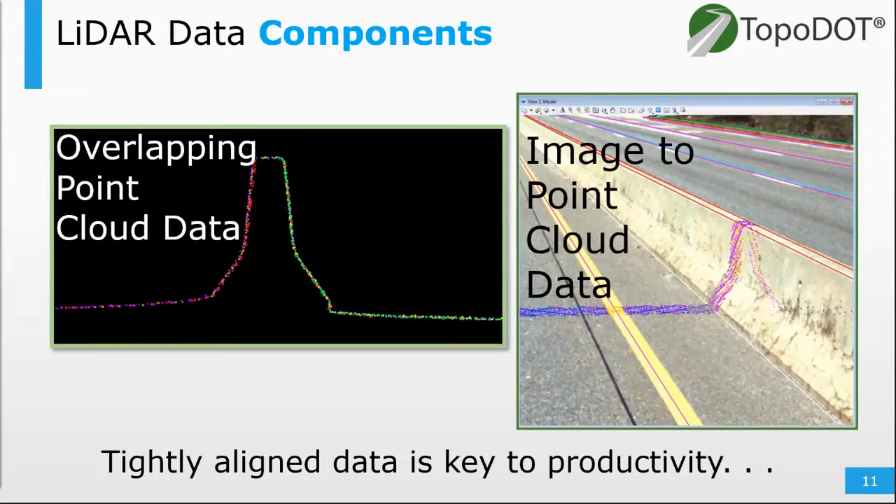This means we want multiple point cloud passes to line up relatively to each other, regardless of the control network being involved. And we need the imagery to be within a few pixels of the object within the point cloud. So this is very important.